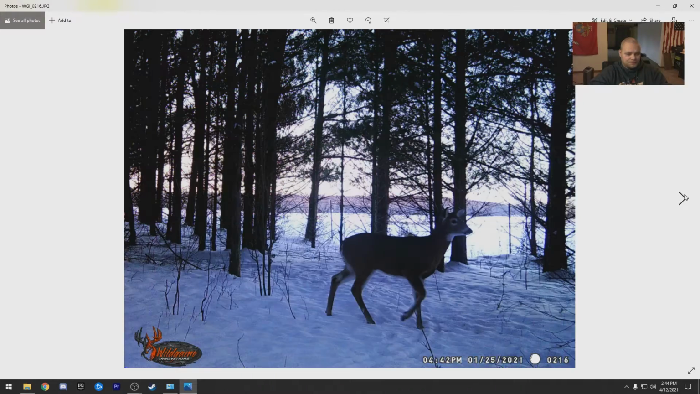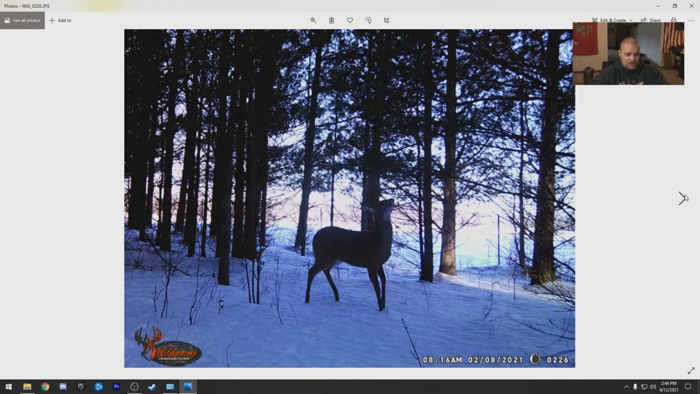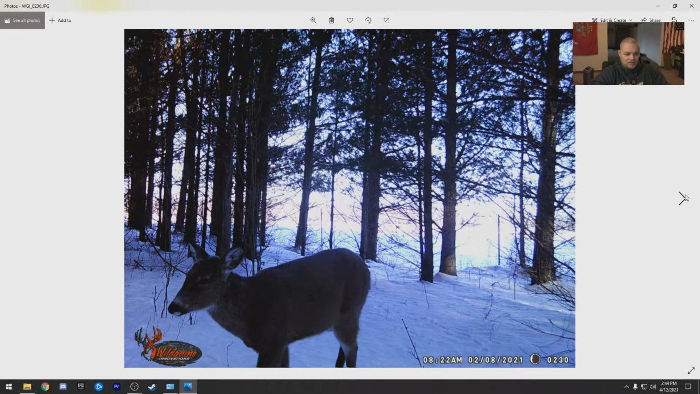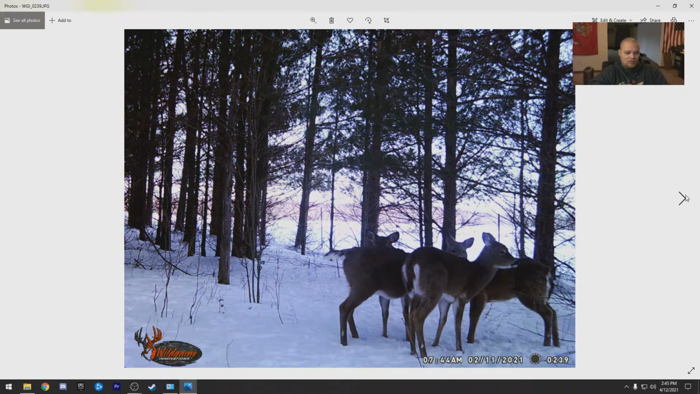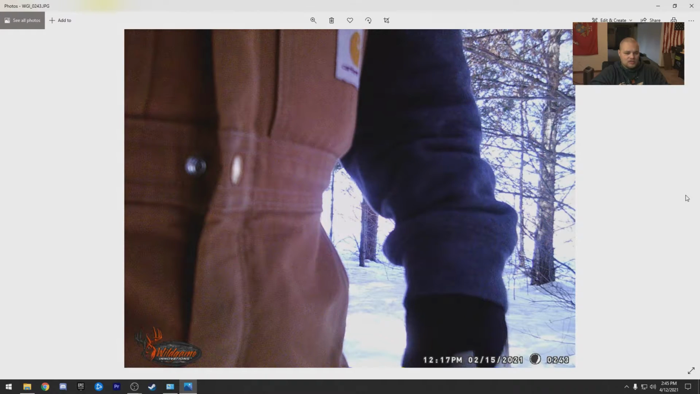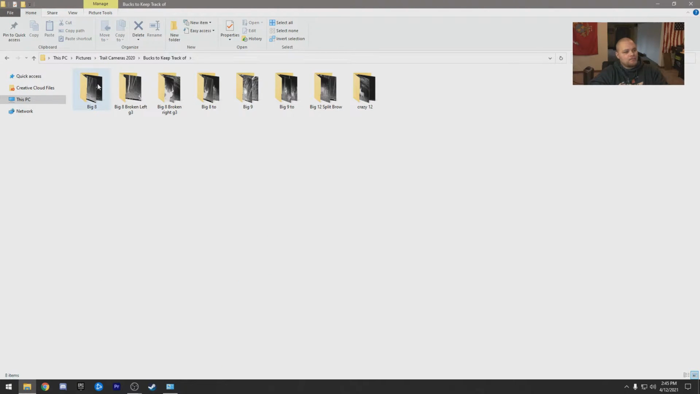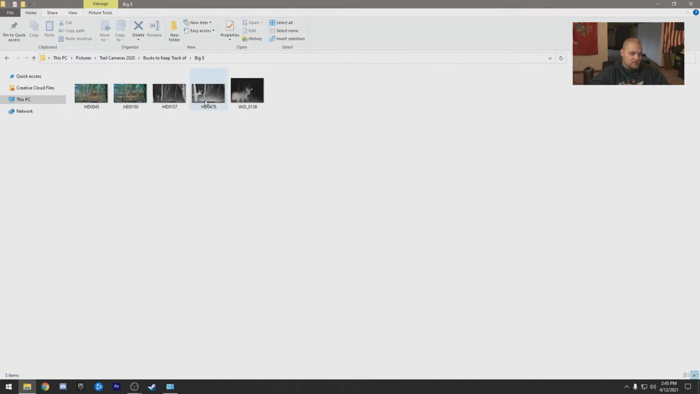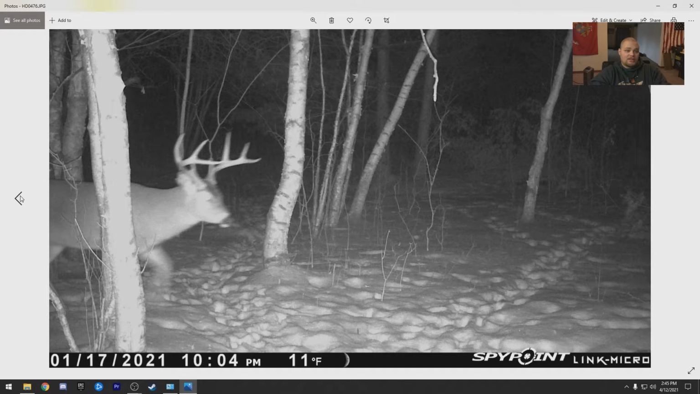Neighbor's dogs again. As I'm clicking through these, the amount of bucks, man. Absolutely insane. We've never had late season cameras like this before, and it brings me so much excitement. And there we go, 2:15, I picked up the cameras. Let's just go to here now. 1, 2, 3, 4, 5, 6, 7, 8. We have 8 bucks, public and private, that we are very excited to get after.